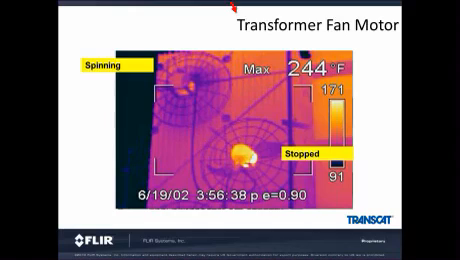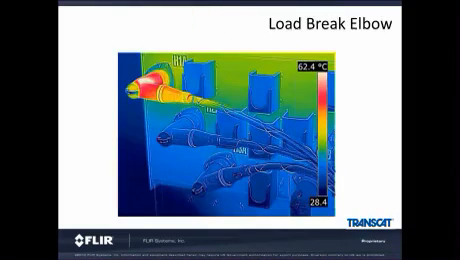As you know, transformers are not sitting on the shelf. It can take up to a year to get a replacement. The infrared camera can only see and measure the surface temperature of a target. We've discussed this in other applications such as the circuit breakers and transformers.